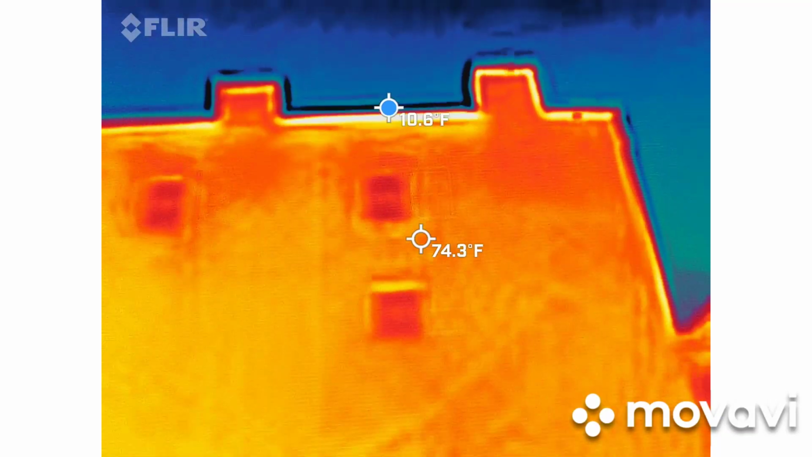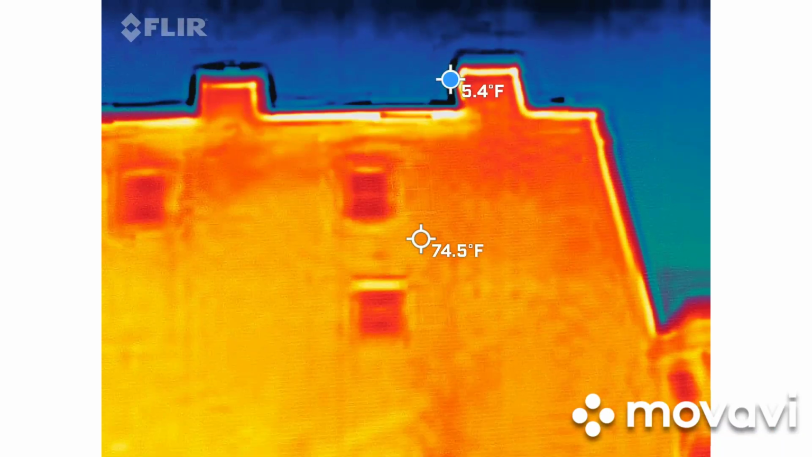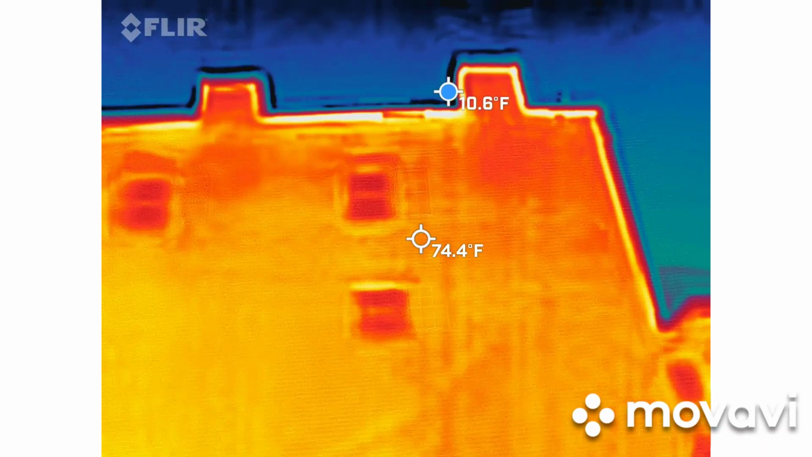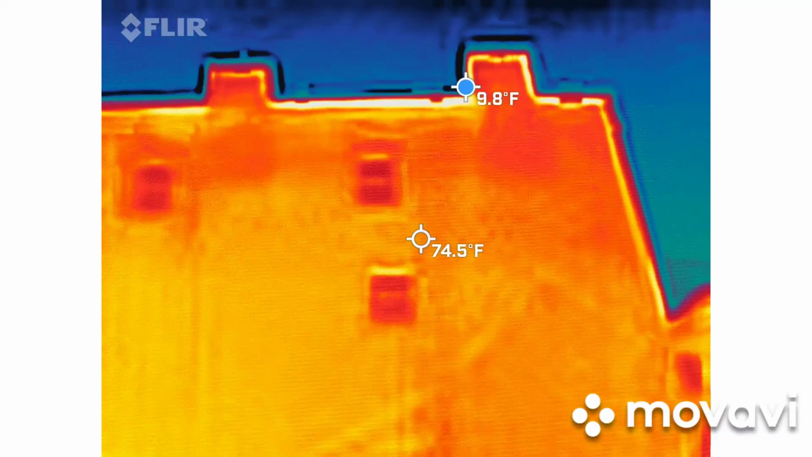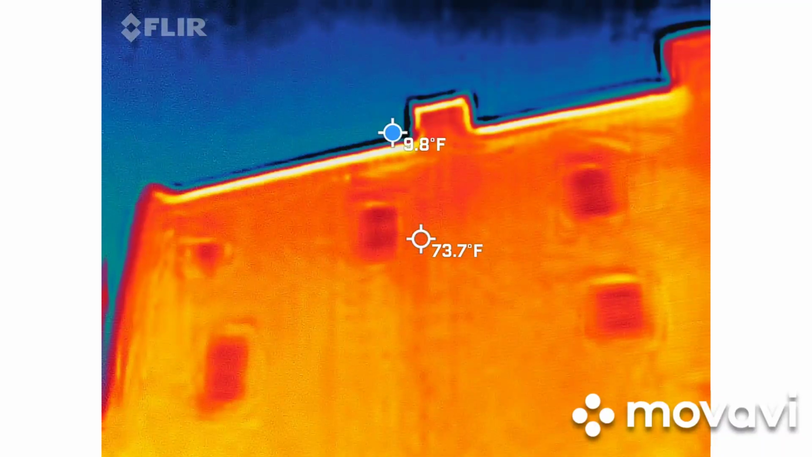What's that? Right there. Twice. Where? She's getting blue right here. Hey, Dad. That's good.